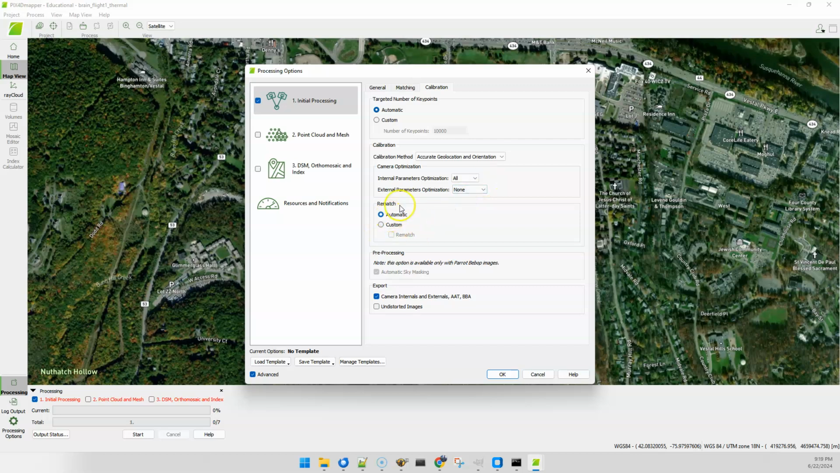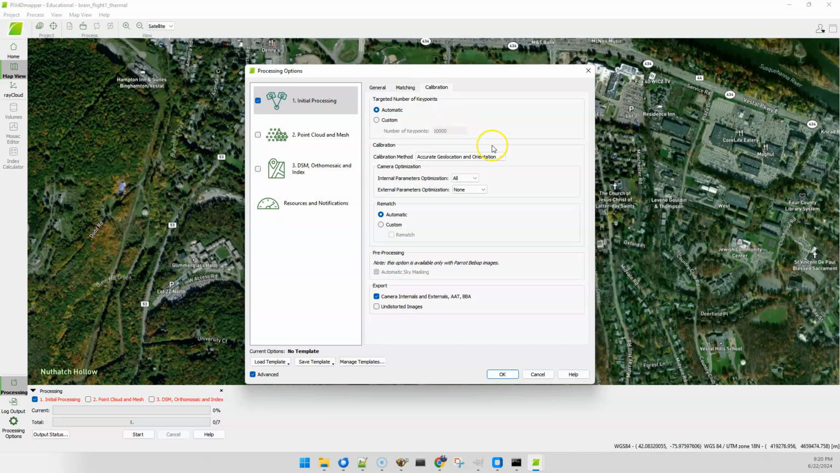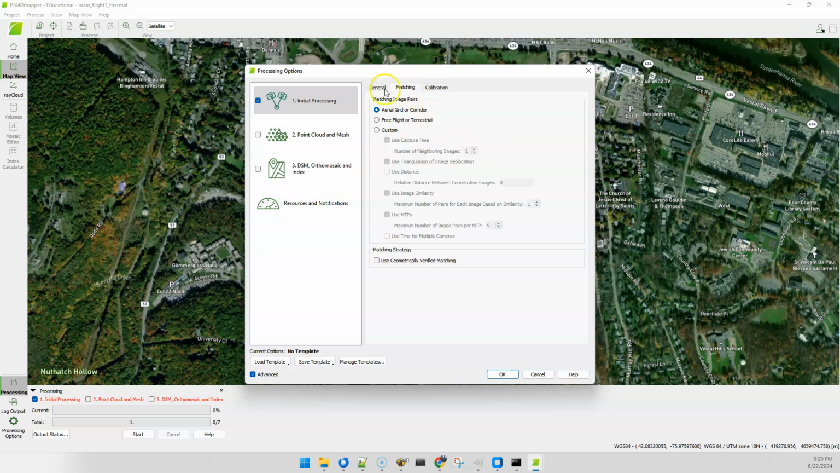I'm going to leave this on automatic. I'm not going to use geometrically verified matching, although in some cases I will do that if things don't work out. By the same token, if things don't work out, checking the free flight or terrestrial might be a thing that I would do. But I don't really have any reason to expect that this isn't going to work. I do have some obliques. I think those obliques were taken at, I don't have my notes handy here, but something like 20 degrees off of nadir. So I'm not that worried about it. I think free flight is probably going to be fine.